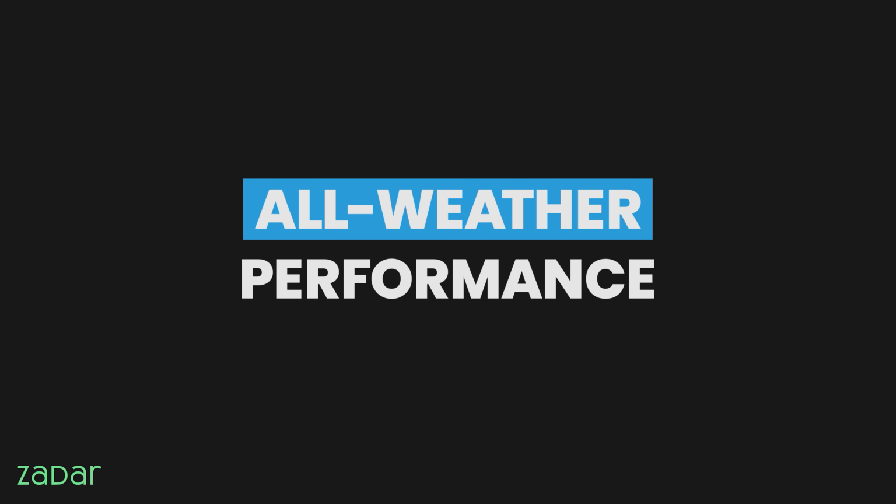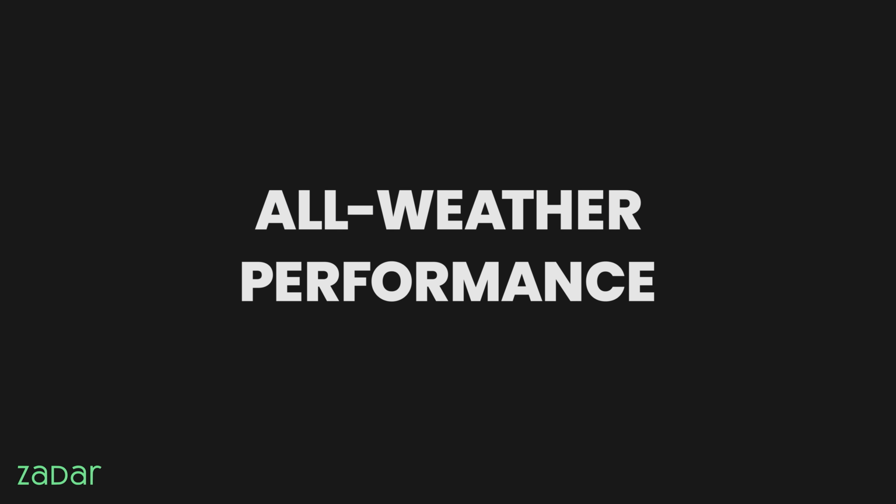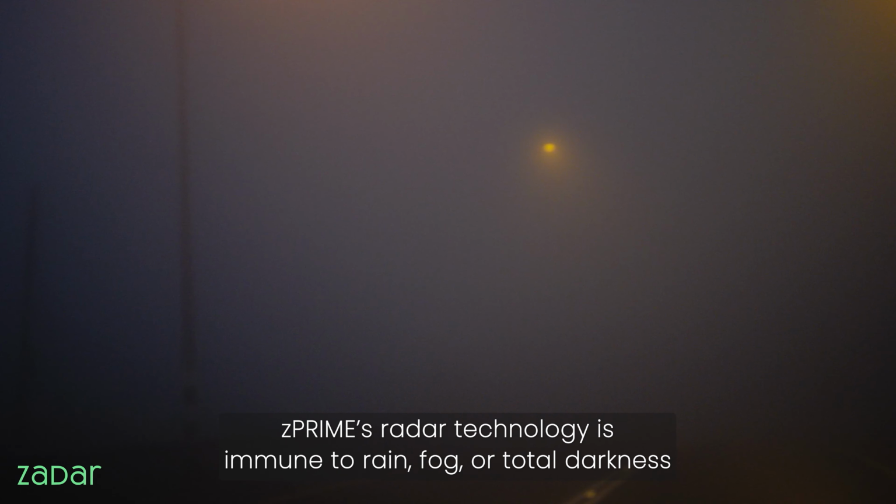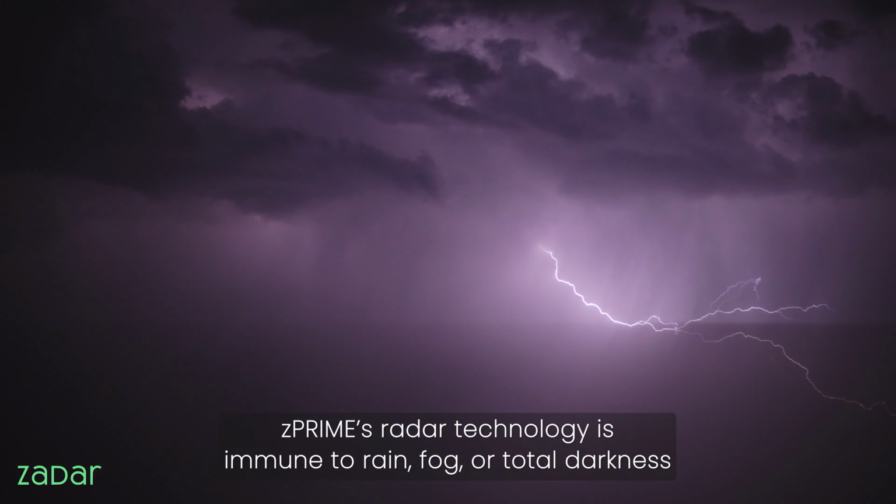All-weather performance. zPRIME's radar technology is immune to rain, fog, or total darkness.